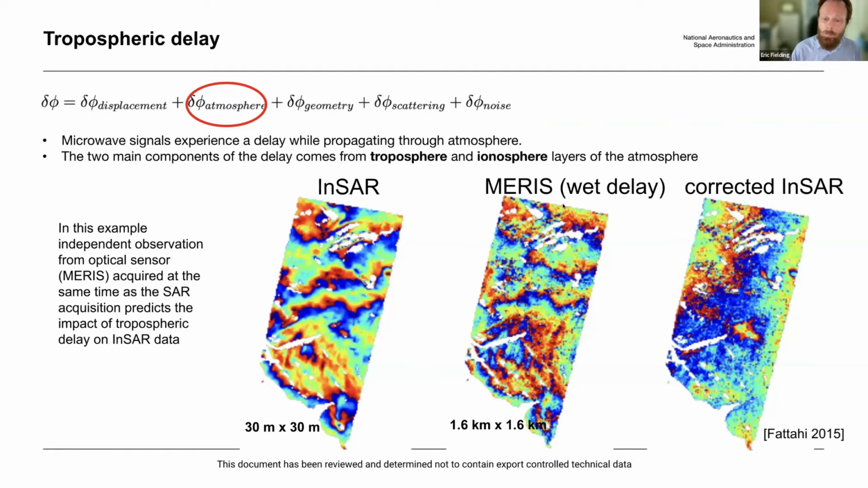And during the day, it was possible to use the MERIS data acquired. If it's during the day and cloud-free, then you could extract an estimate of what the water vapor effect on the radar propagation was, and then subtract that from the interferogram to get a corrected interferogram.